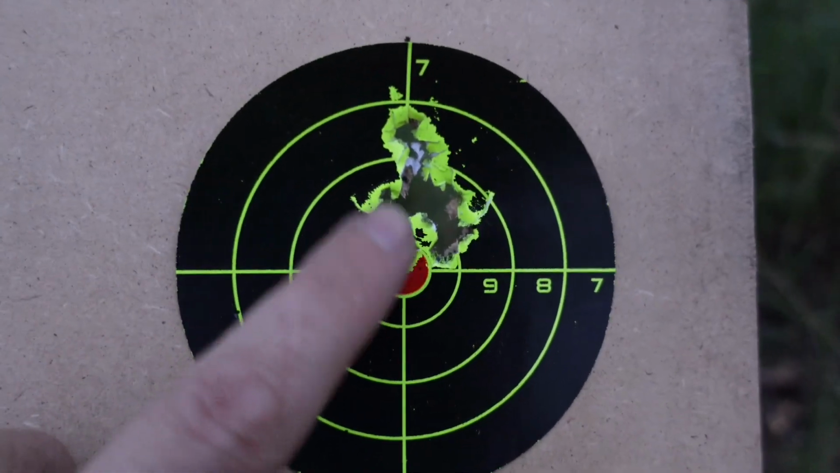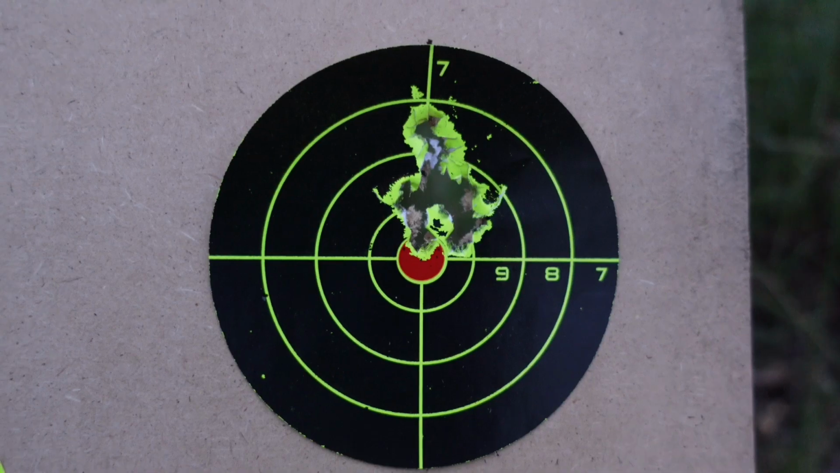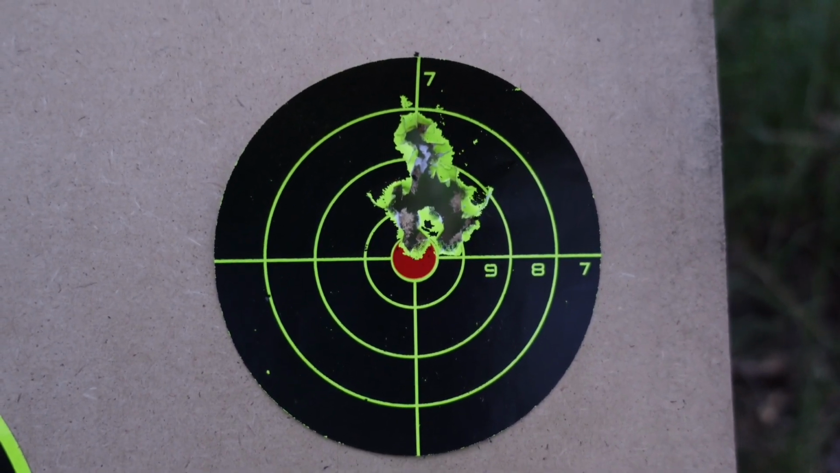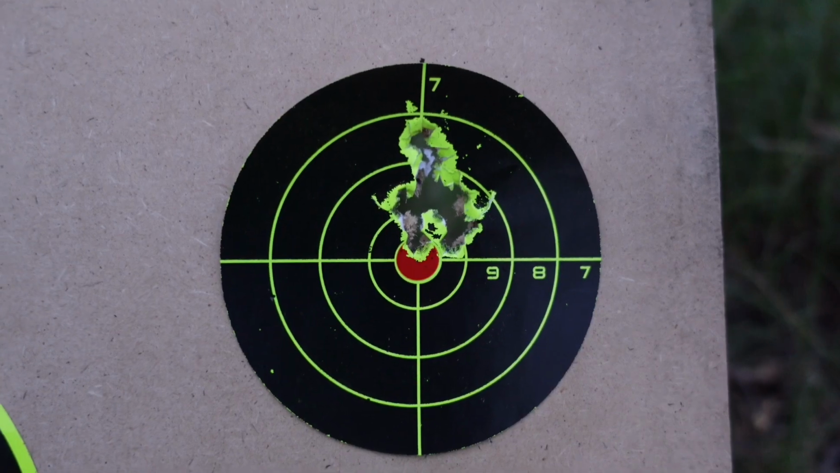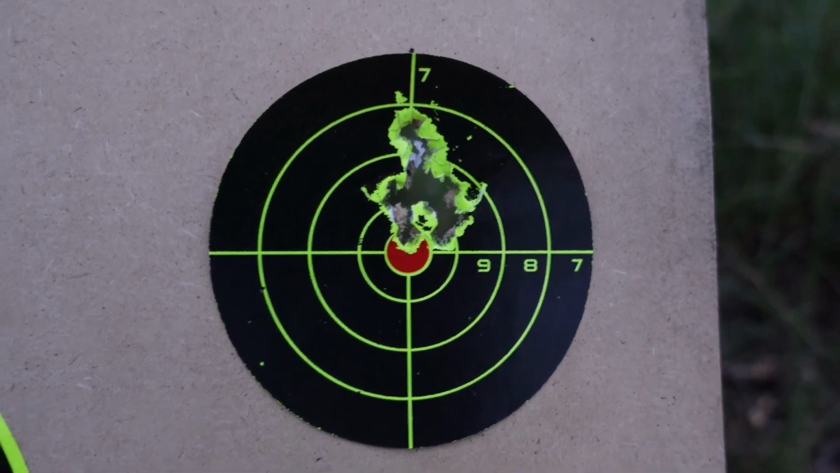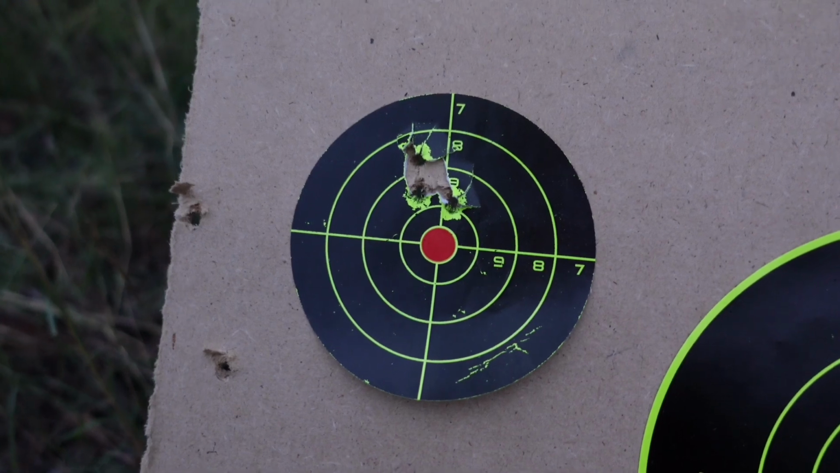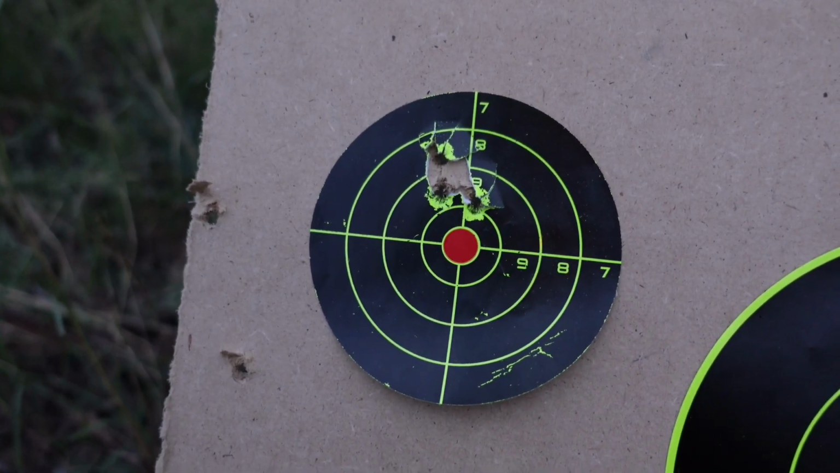So I found a really good little node with those as well, up near a max charge. I think I only had about 9 feet per second difference between two charges. So I'll do some loads based on that. And the 75s were a bit of a flop. I didn't have the chronograph set up right, so I've got inconsistent velocities on that.